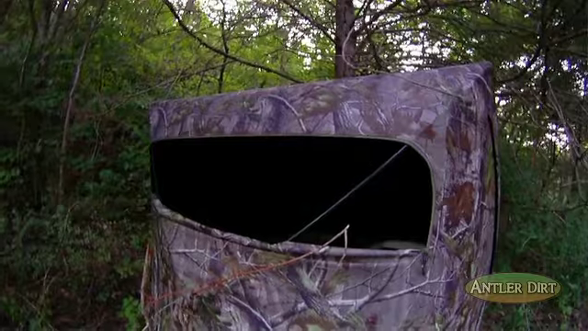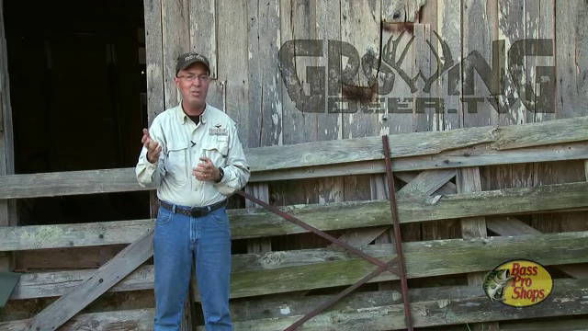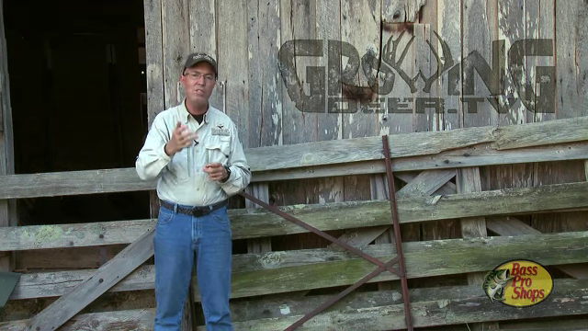There's a huge difference between growing deer, allowing them to mature, get older, and providing all the resources they need so they can express all their antler growth potential and fawn production potential, and harvesting mature bucks.